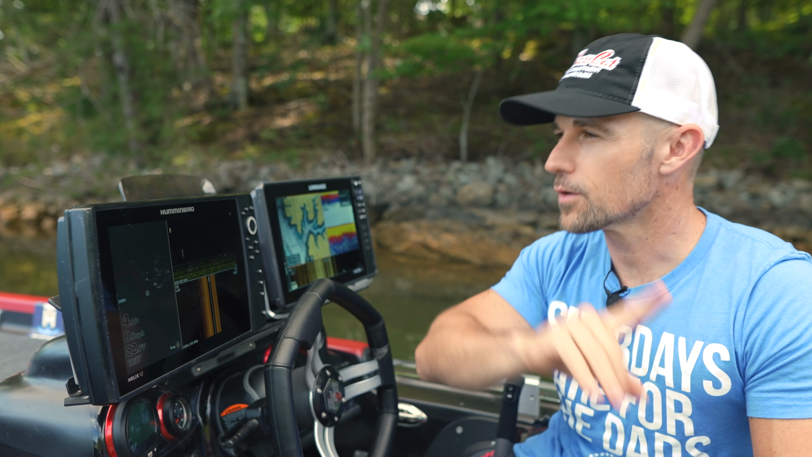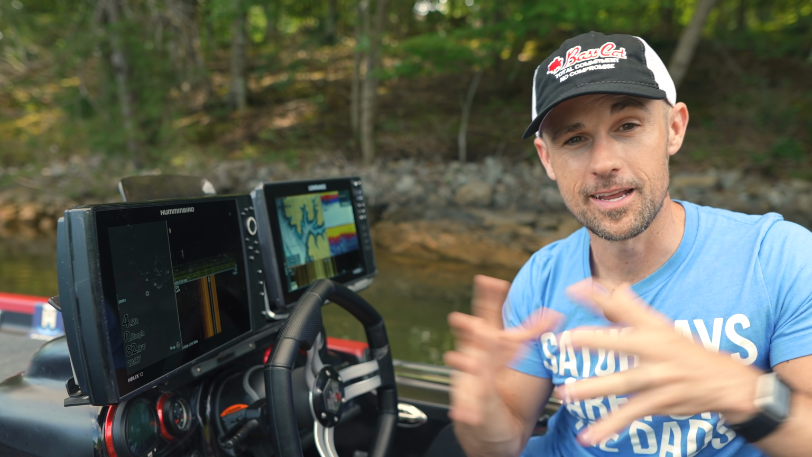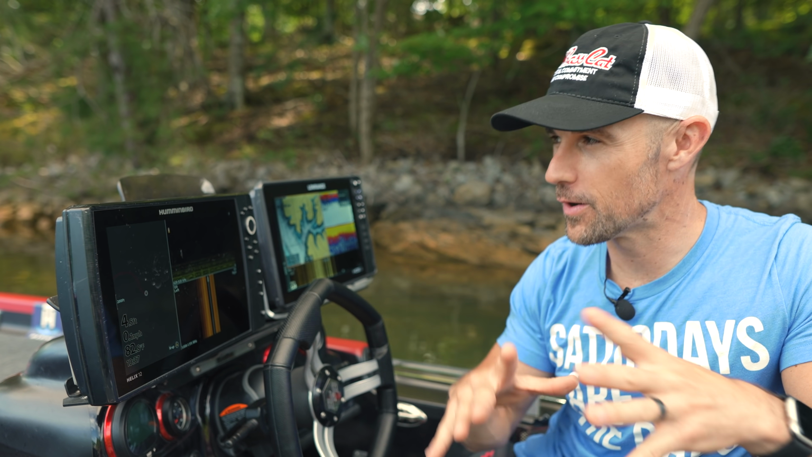But now let's go up to the front. That's where the fun part is. That's where it gets really tight. This is a Bass Cat Era. It's not a huge boat, but let's go up there and look at this contraption that I had put together up here.